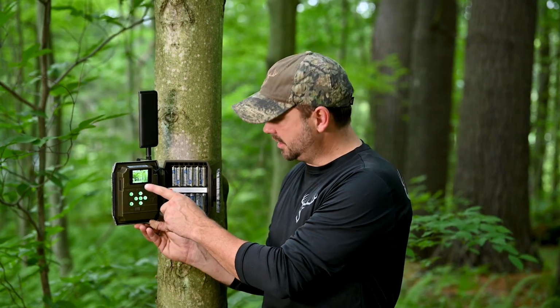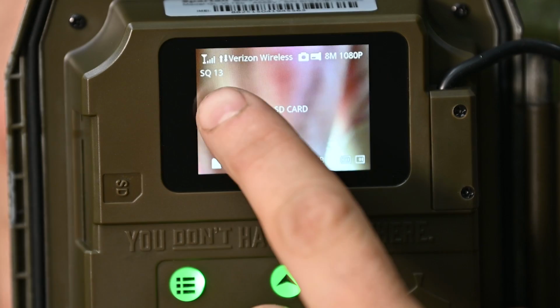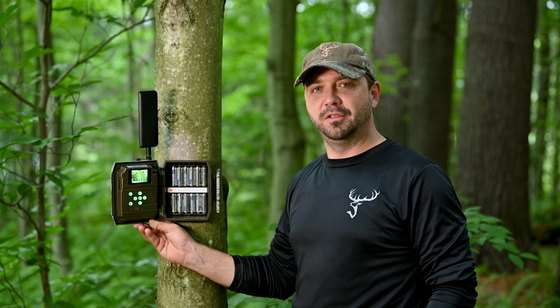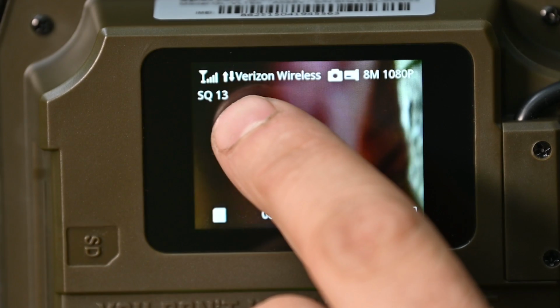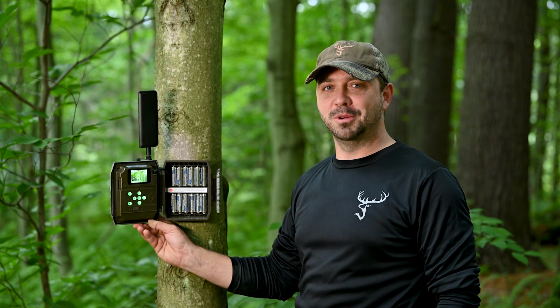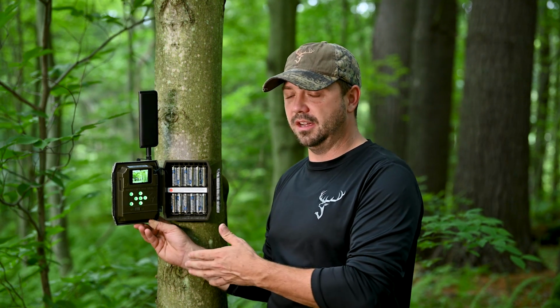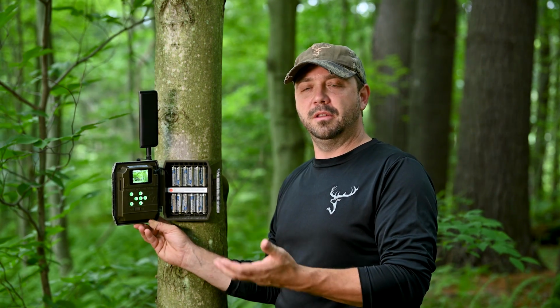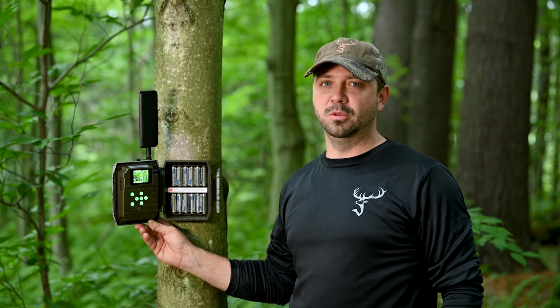So your connection bar is here at the top left corner, and surprisingly I got better reception here than I do with my cell phone, which I'm using Verizon for both of these. And this SQ number, I did reach out to Spartan just to make sure, that does stand for signal quality. And they said that, obviously the higher the number the better, but it should be at least at 20 to do the live view. If it's less than that, you might have trouble doing the live view, and it depends on the speed of your tower that you're connected to.